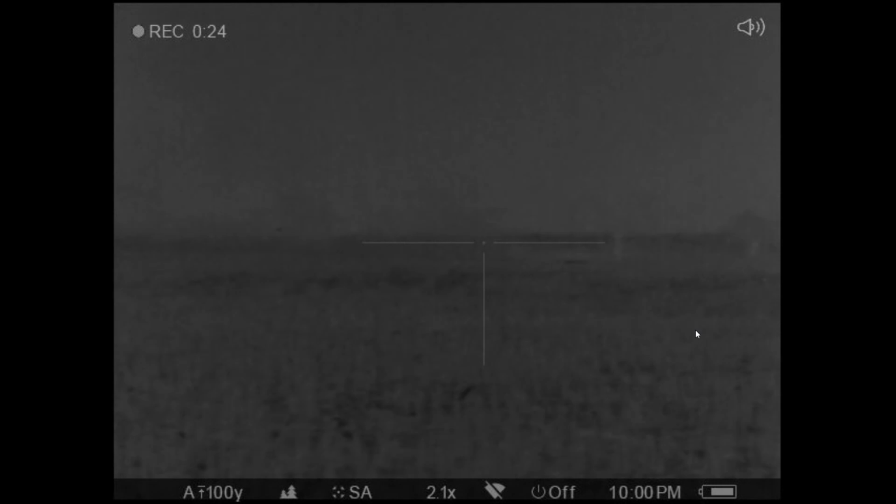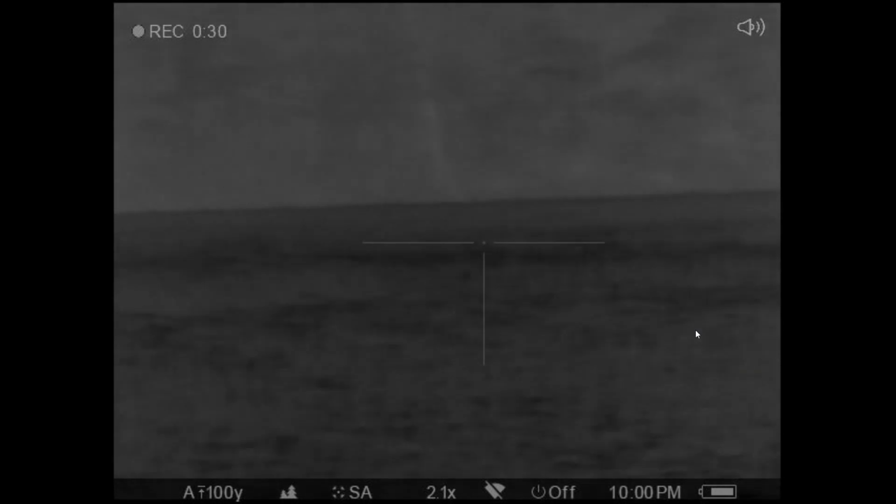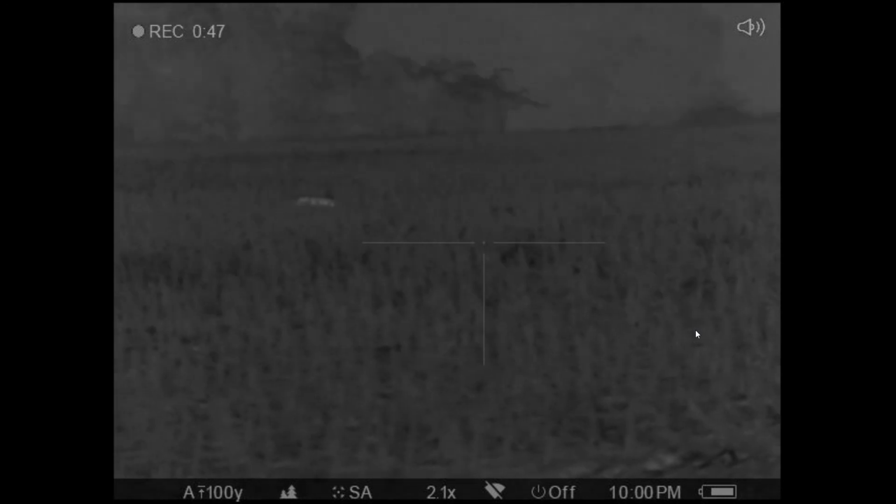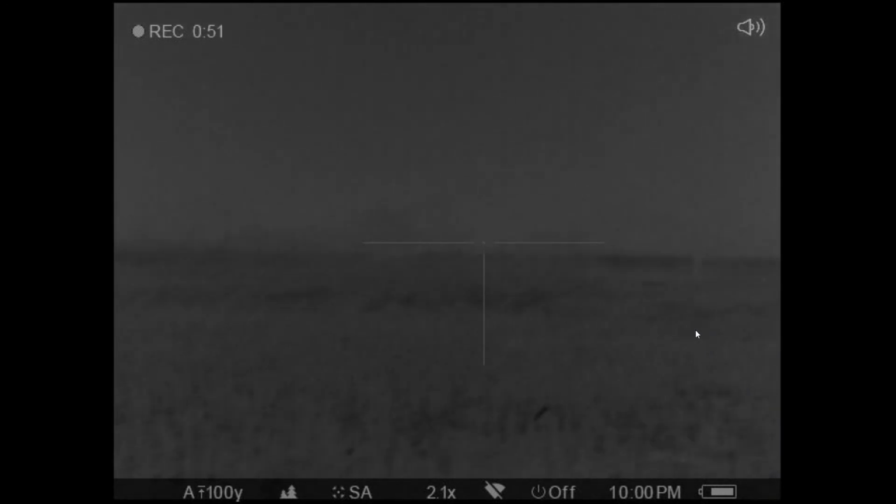If you notice there, that was the close hog. Those hogs were way out there. That's one thing I got to say about Trussell. He likes to shoot from a distance. We do pretty well at a distance, but if you can, you need to get close. Shoot those head shots. There was another dead hog in there and one run off.